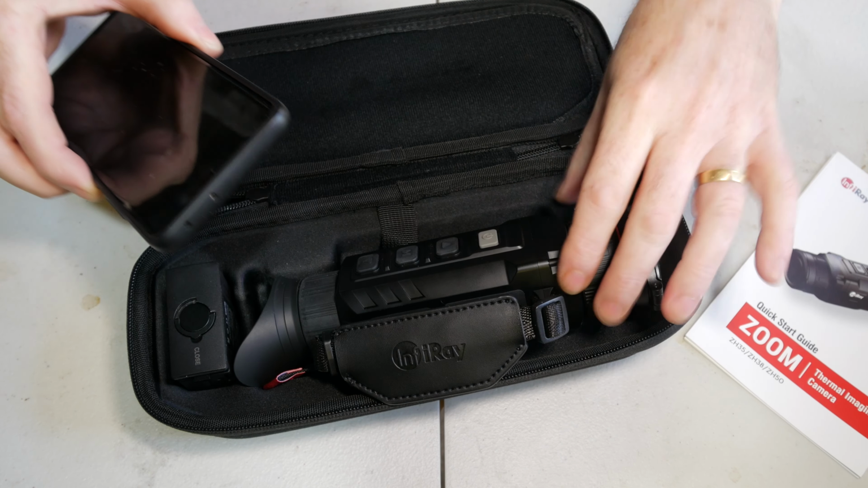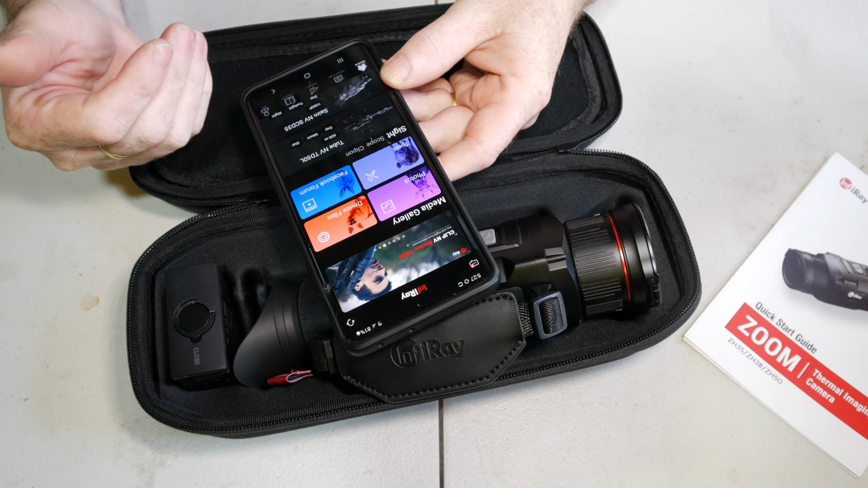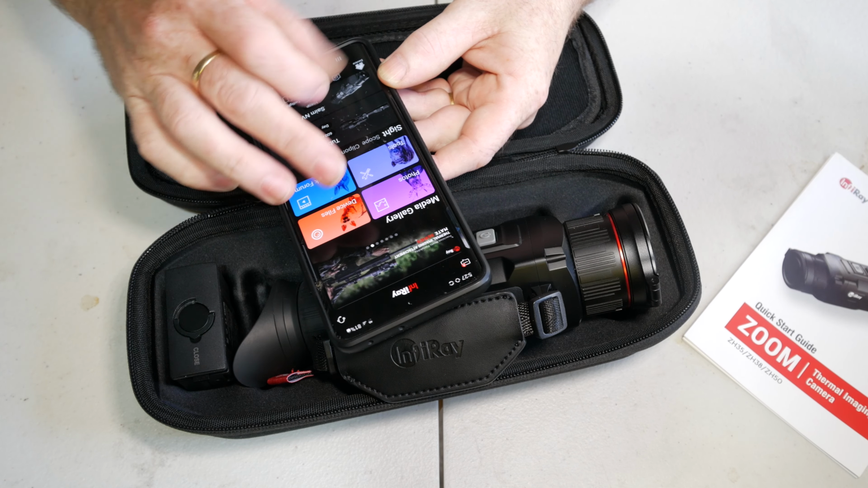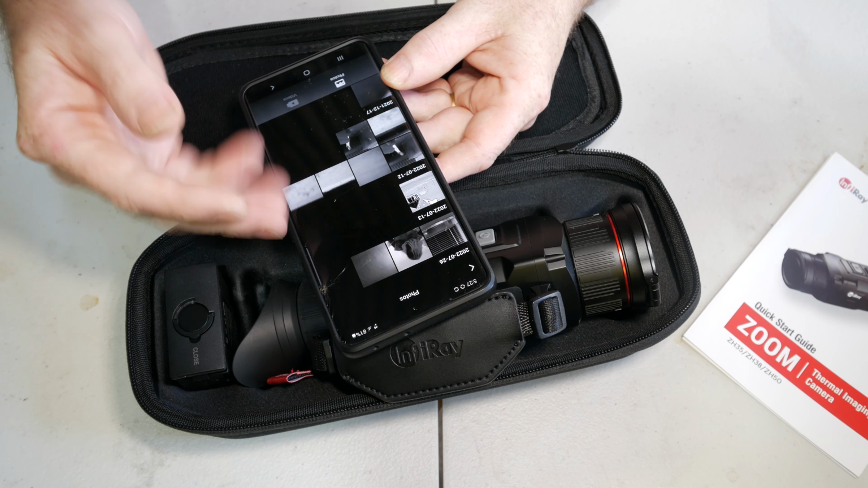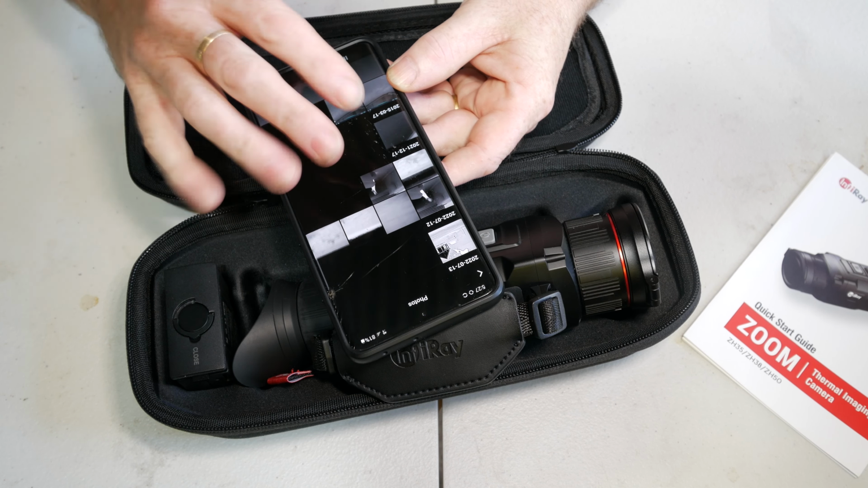There's also a built-in Wi-Fi mode, so you can turn Wi-Fi on on the unit, and you can go into an app, the Infiray Outdoor app. If you open that up, you can update your device through there. You can get access to the device files. You can look at videos you've filmed and downloaded, so it gives you a good way of getting stuff from there without having to actually put it on a computer. That's where it works as well.